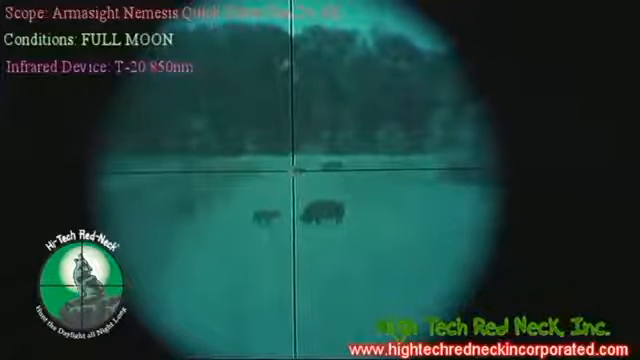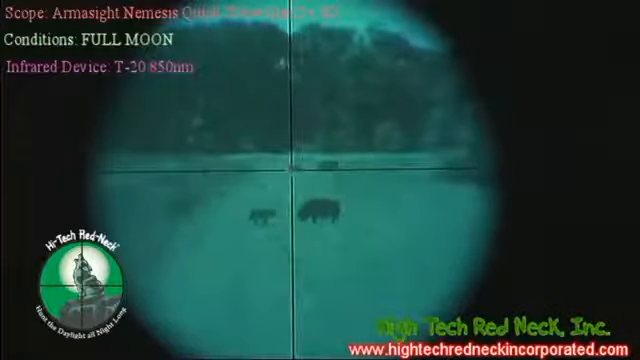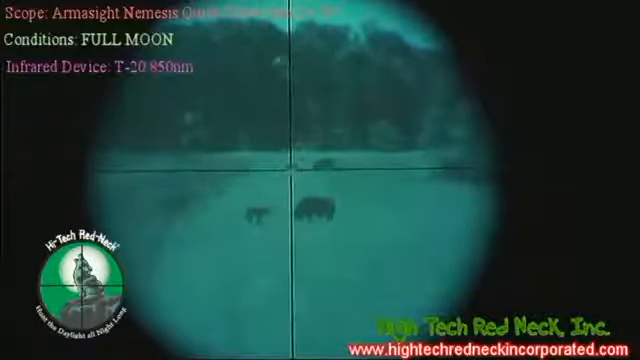And there you have the Nemesis 4X Stage 3 Full Moon White Phosphor.